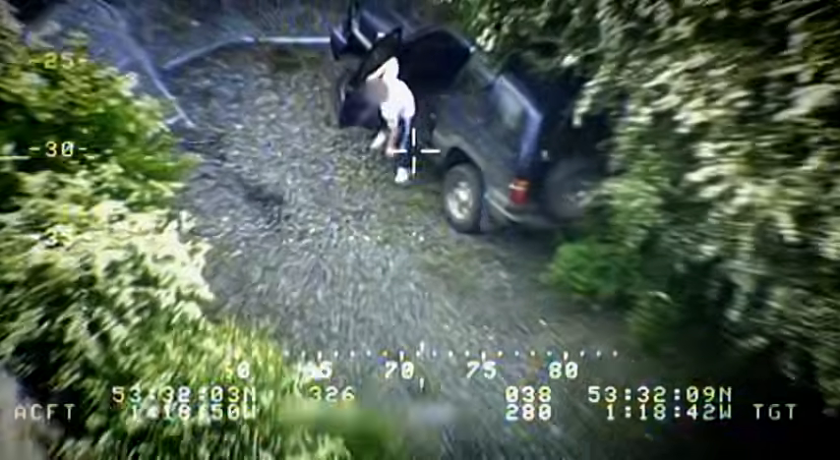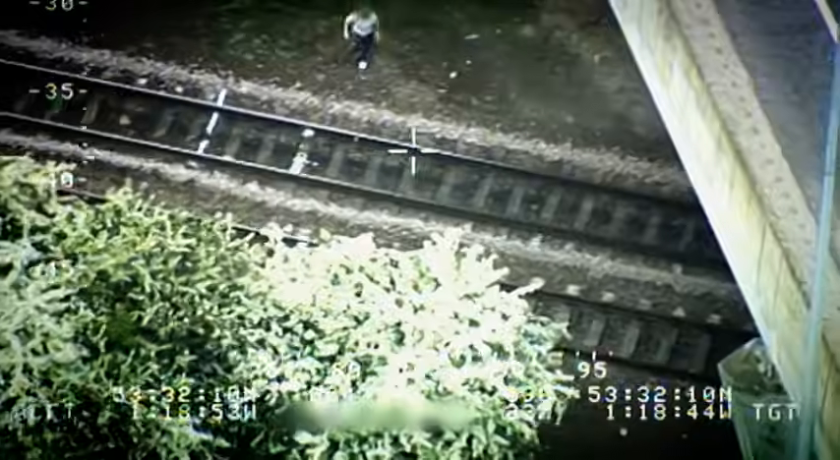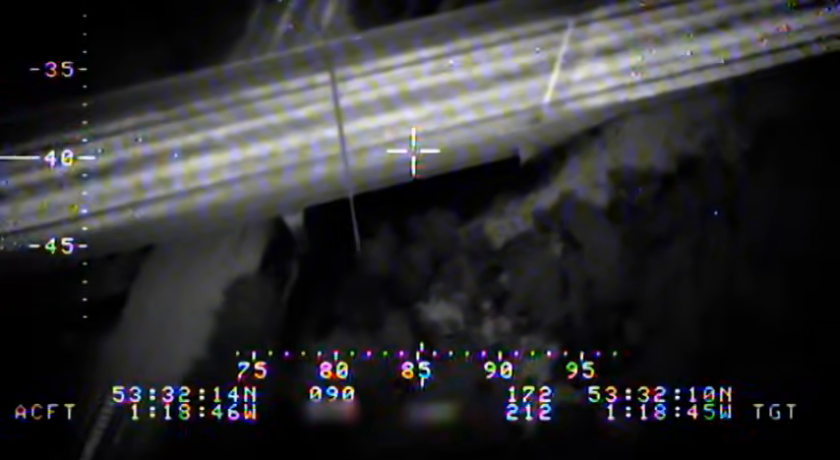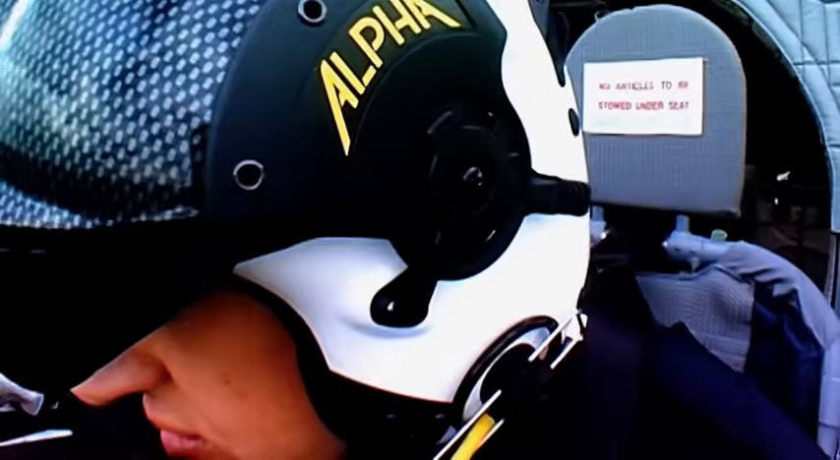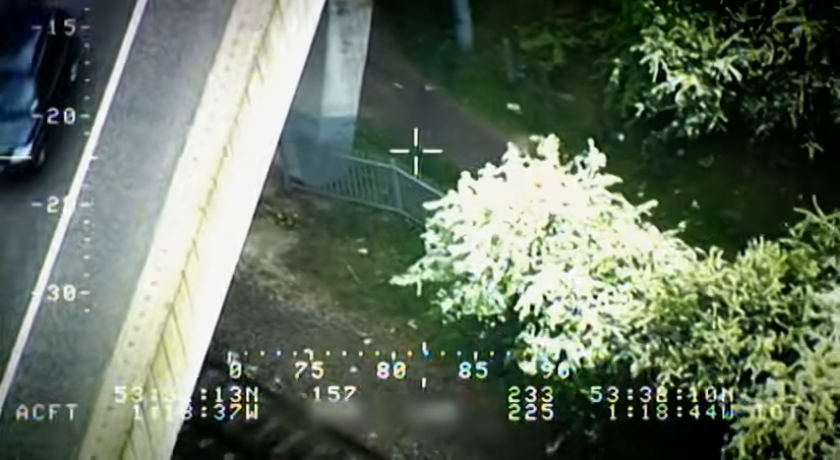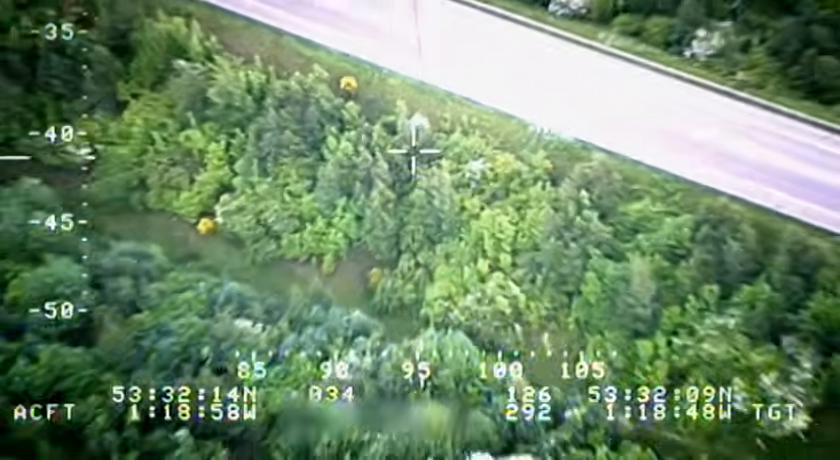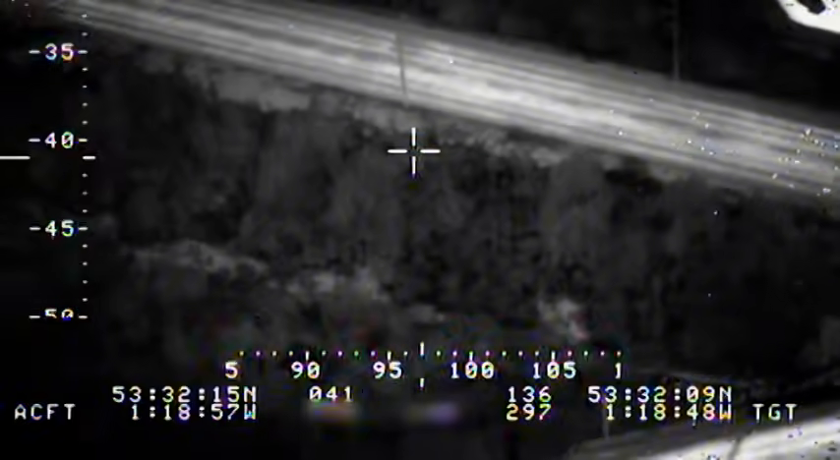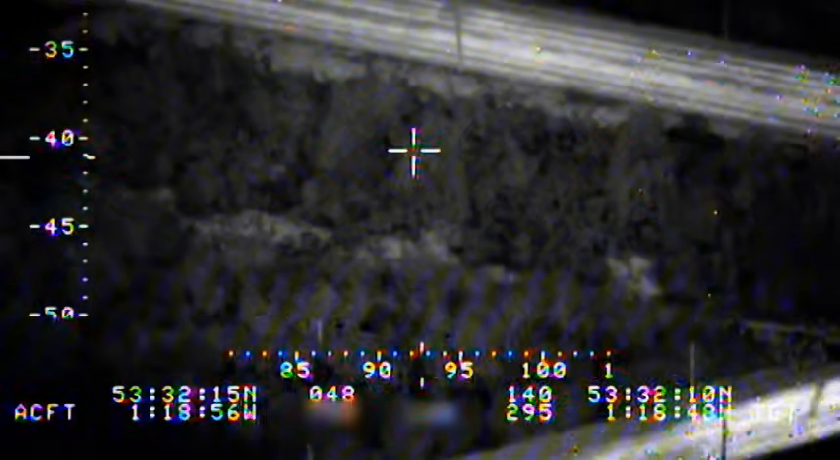He's out. One out, white t-shirt, male white, skinhead, just crossing the railway line under Durham Valley Parkway. I've lost him under the railway line. OK, stand by. He's gone over the fence. He's gone into the trees, turns Cambridge Lane, adjacent to the railway line and the Durham Valley Parkway. It's not come out, but we don't have visual. The equipment that we've got on the aircraft allows us, in certain conditions, to see through the vegetation.